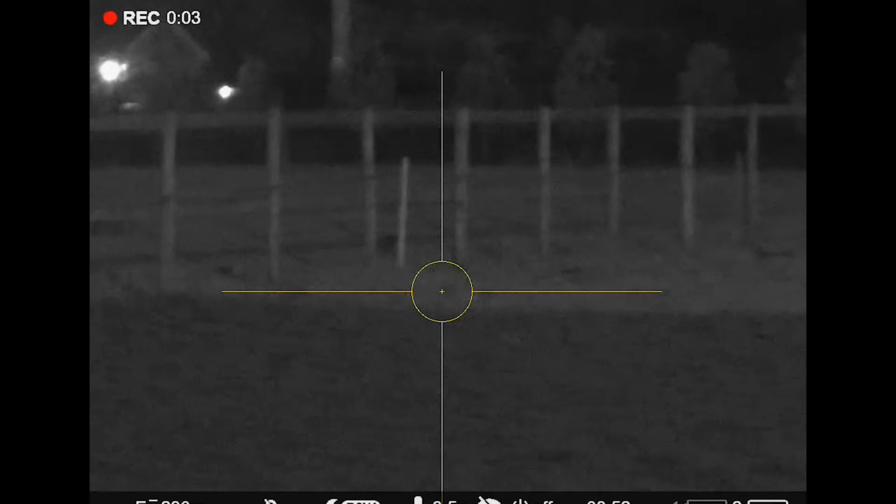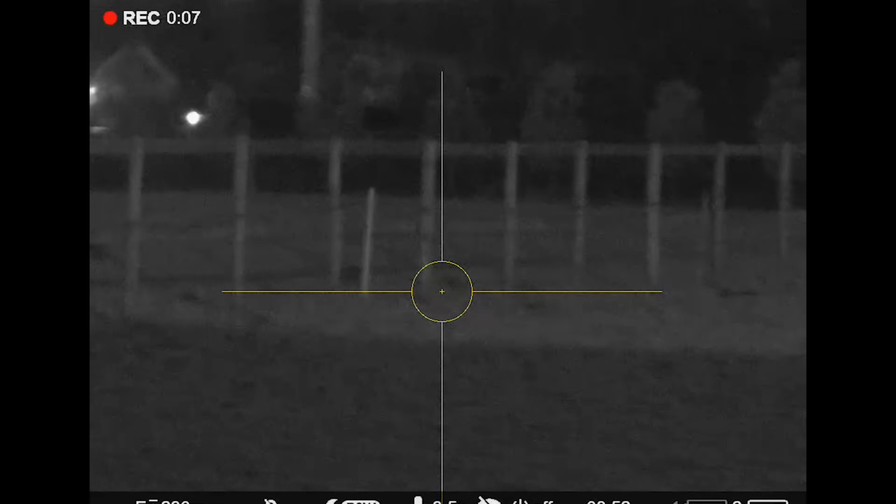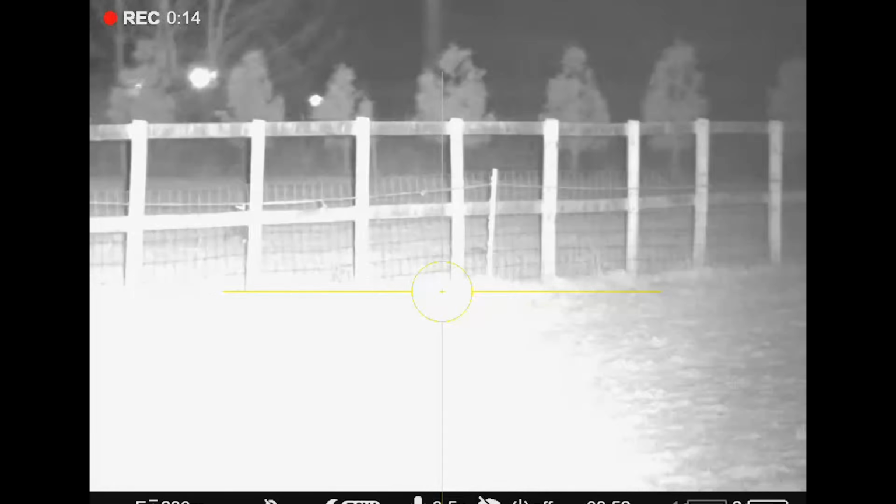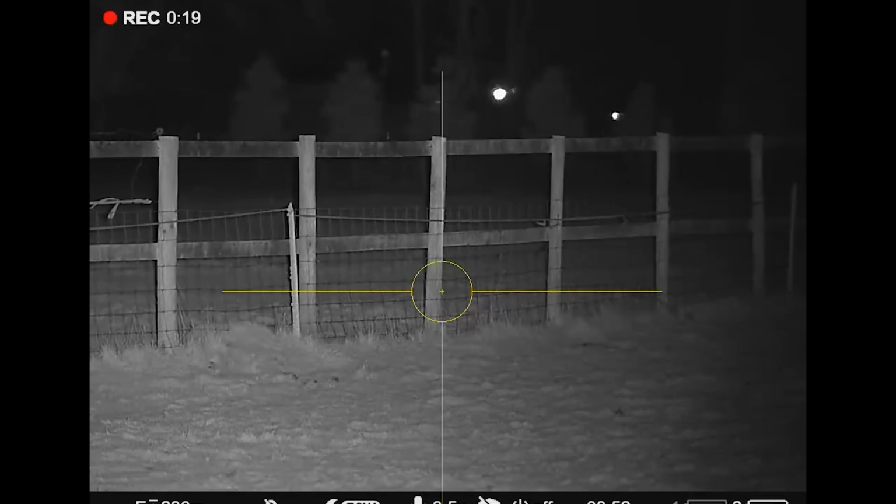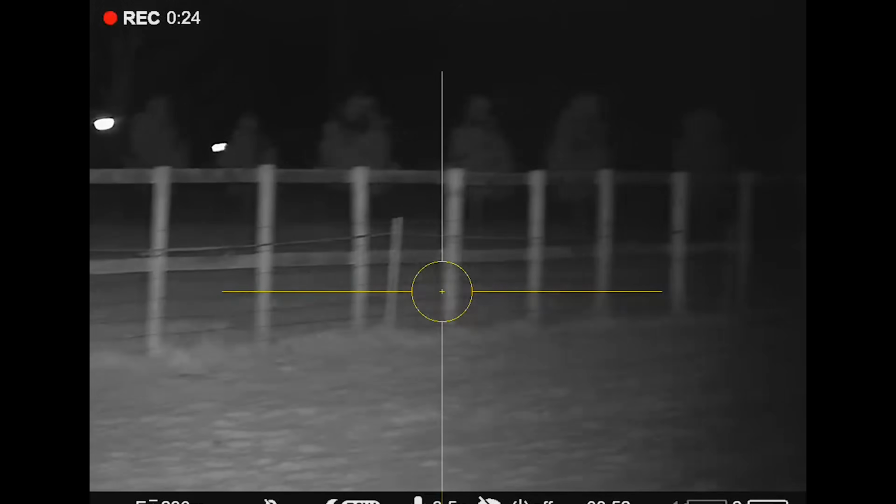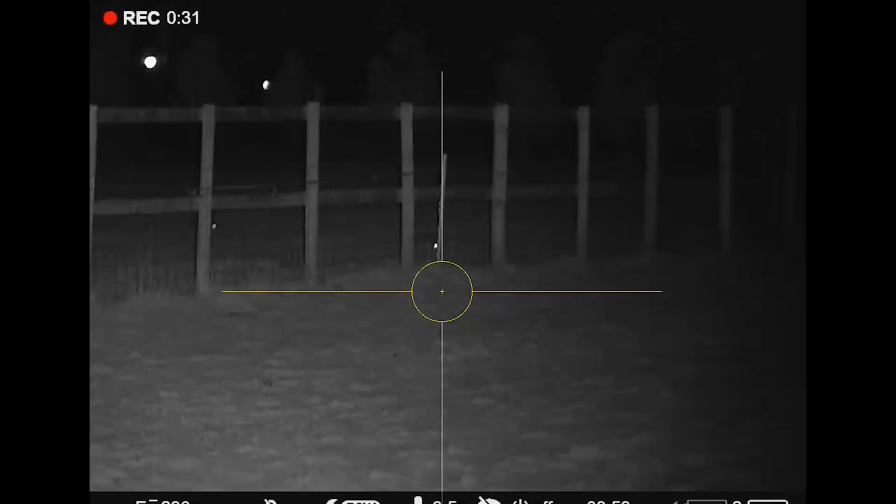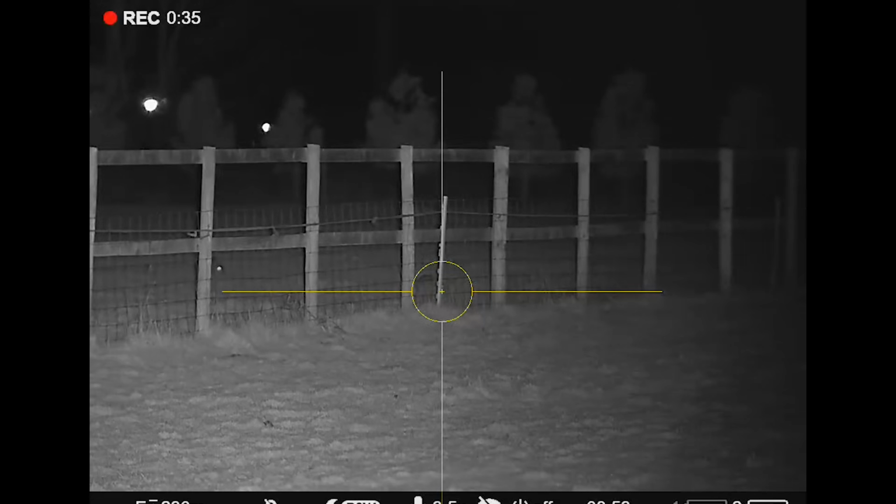Right, I'm about to show you one of the other advantages of the infrared. Now, is that a rabbit or is it a blob? Okay, I'm pretty sure they're rabbits, but when we hit the infrared, look at the eye shine. Now you know what you're doing. Now you know what you've got out in front of you. So not only is the target better illuminated, look, there's some more over there, but I now know there's two there.